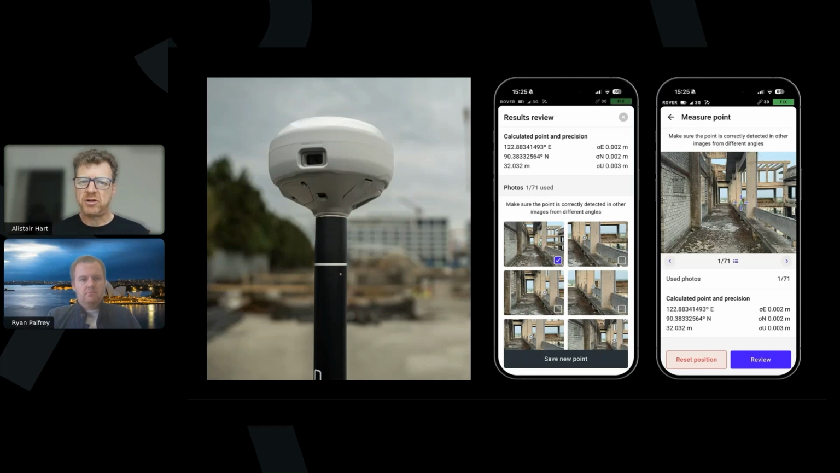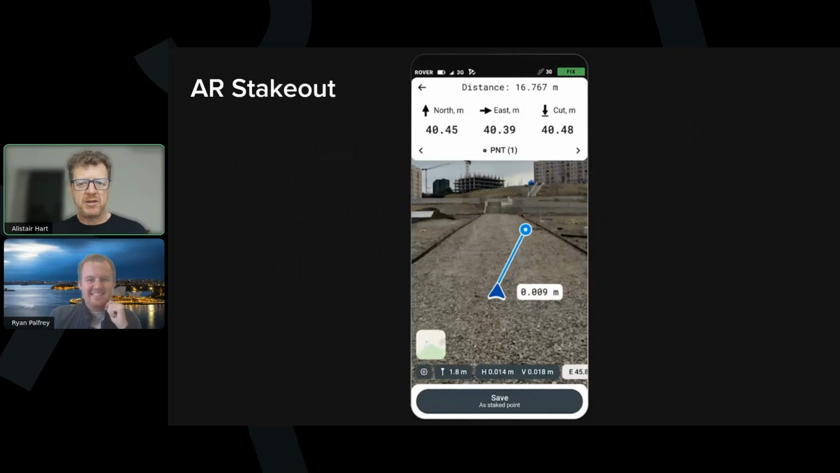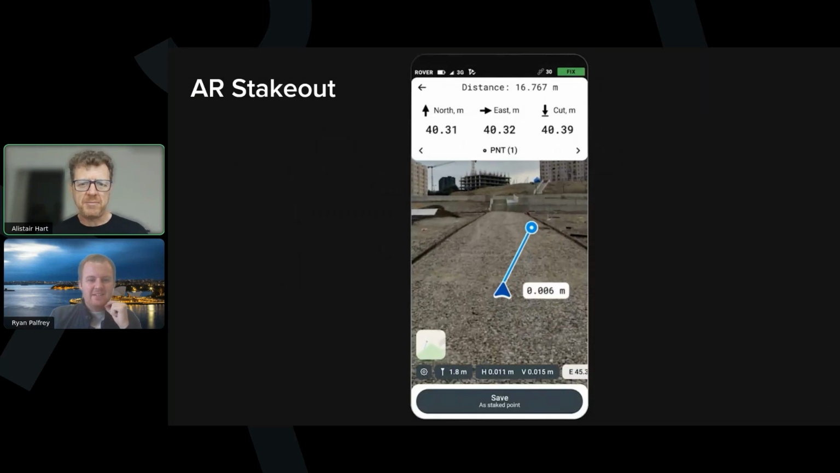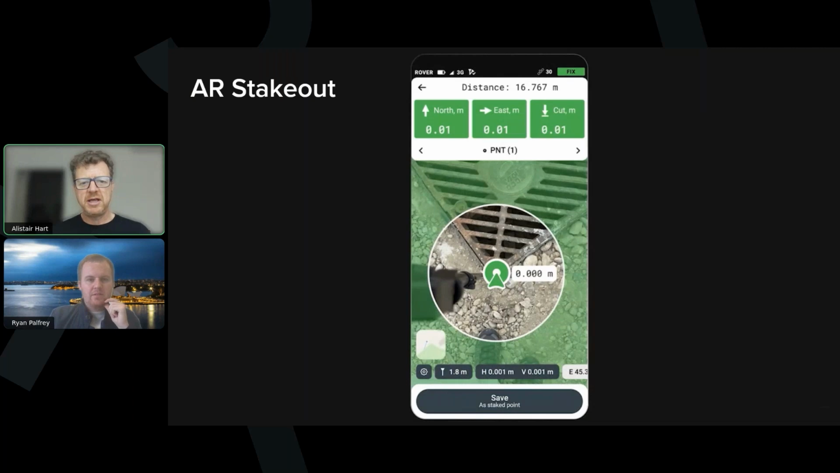And now I'll just show you a very brief 5-second video that gives you a taste of that augmented reality stakeout. So you can see using the forward-facing camera, it shows you the location of the thing that you're staking out. And as you get closer, it moves to a digital bubble overlaid on the downward-facing camera that shows you the point that you're trying to locate.